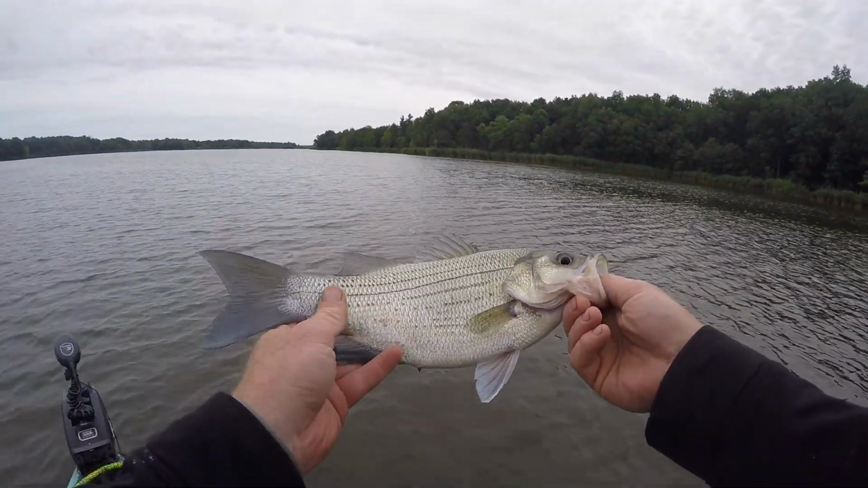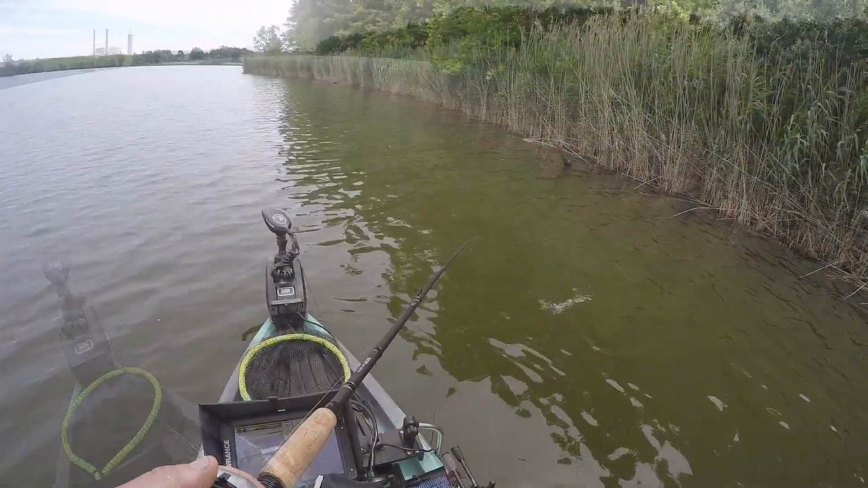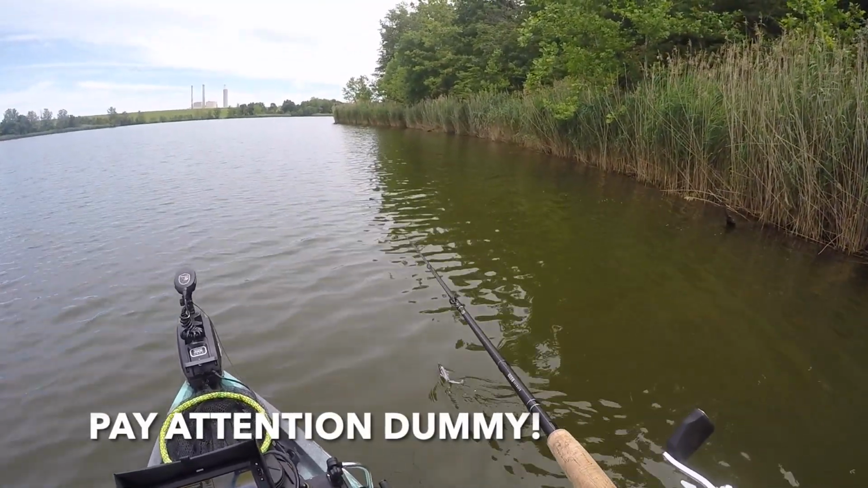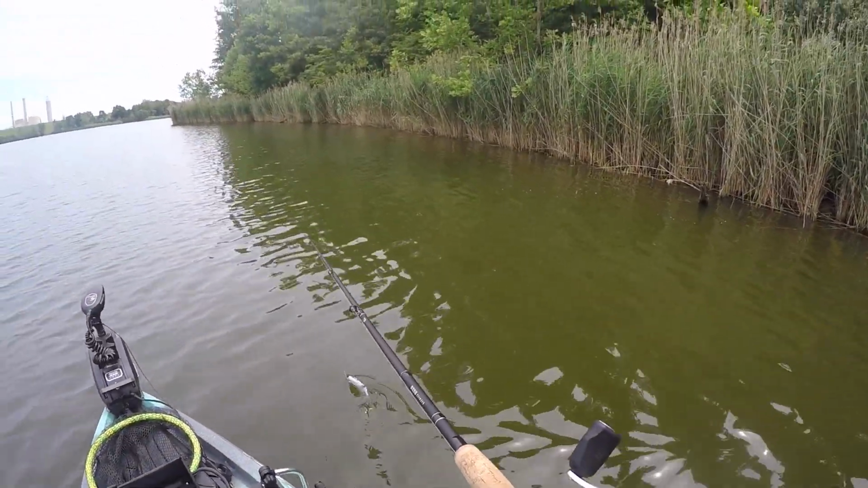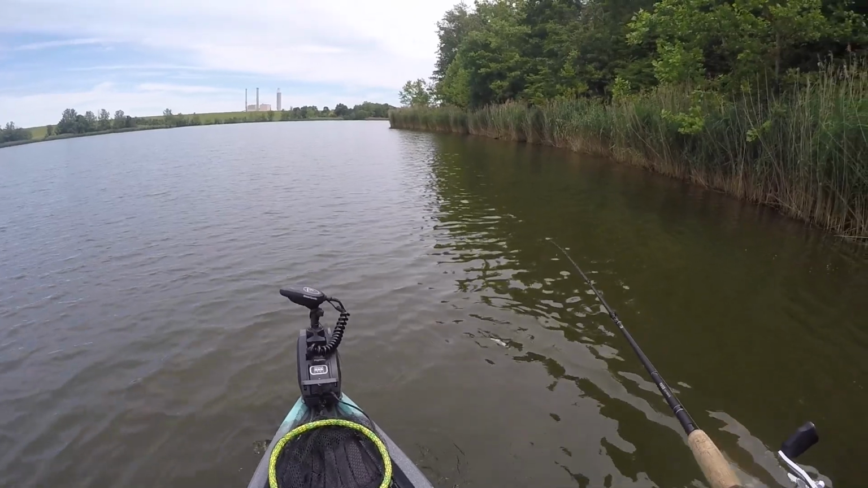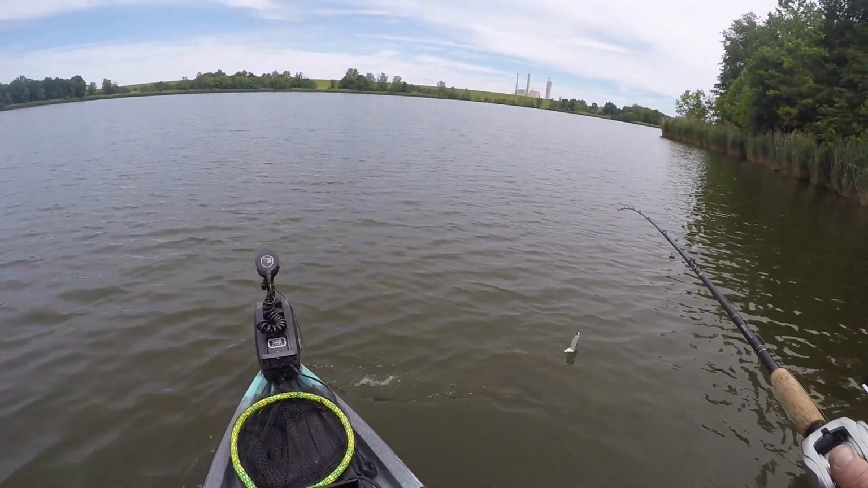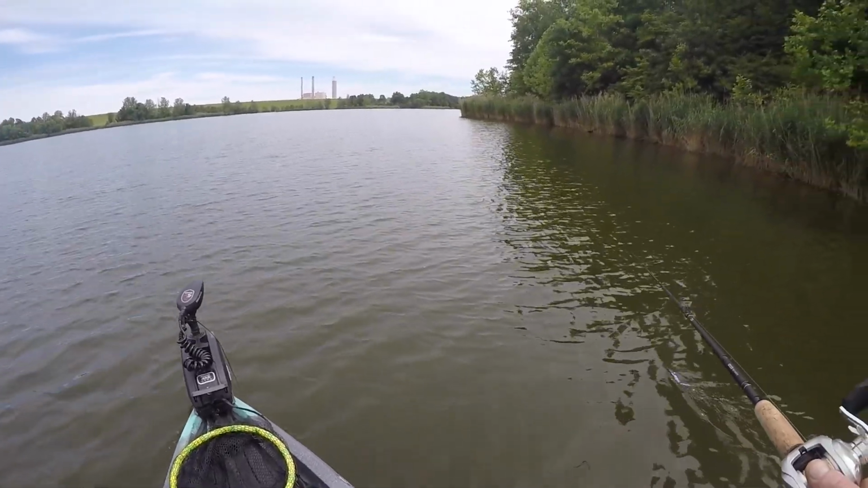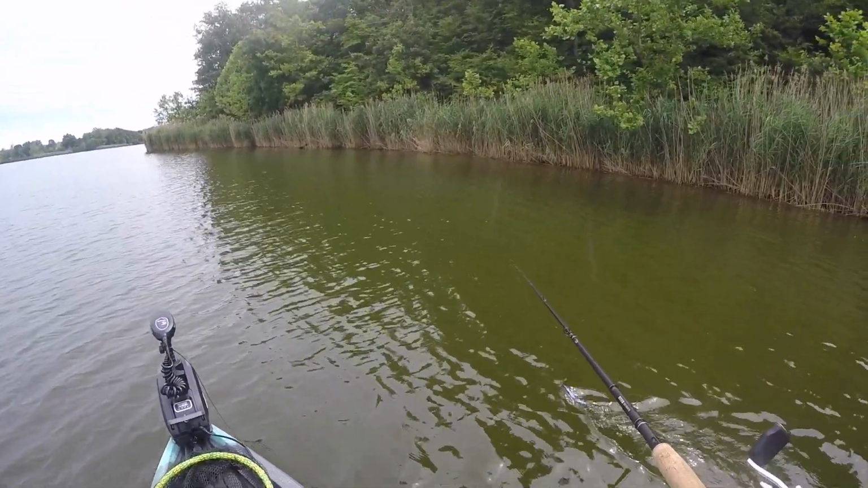That's a pretty fat one. Kind of cool. He's got like blue tails. Oh God! I found a tree. Hey, there's a tree there. In case you were wondering. Hey, there's another tree right there.